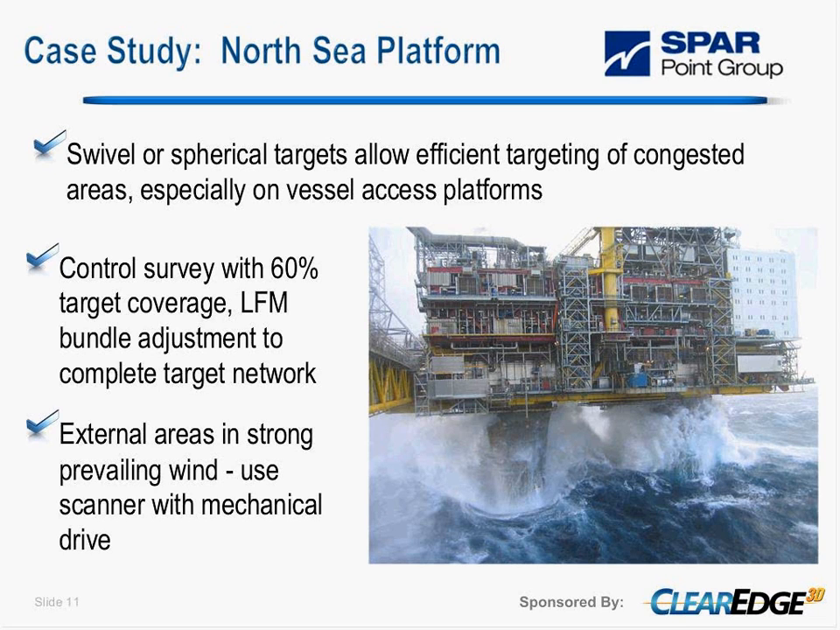In the survey, we typically do a 60 to 70% target coverage, and then use the LFM register package to complete the target network using the bundle adjust. So a bundle adjustment completes the target network, so we get full coverage without having the full survey, which adds more time than is available in these conditions.